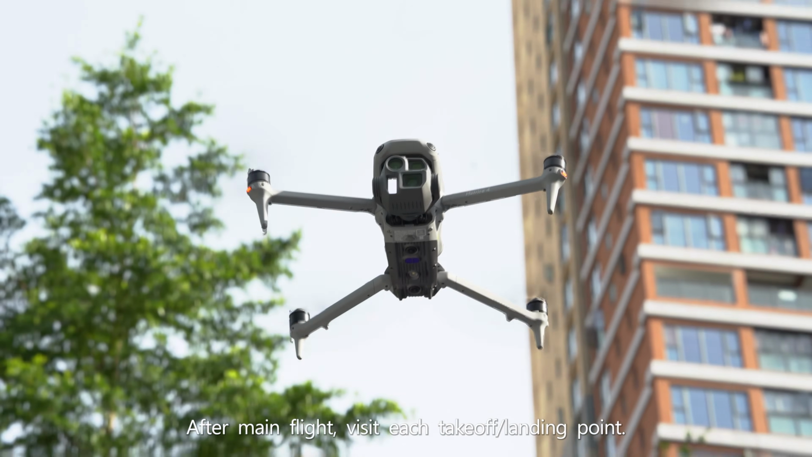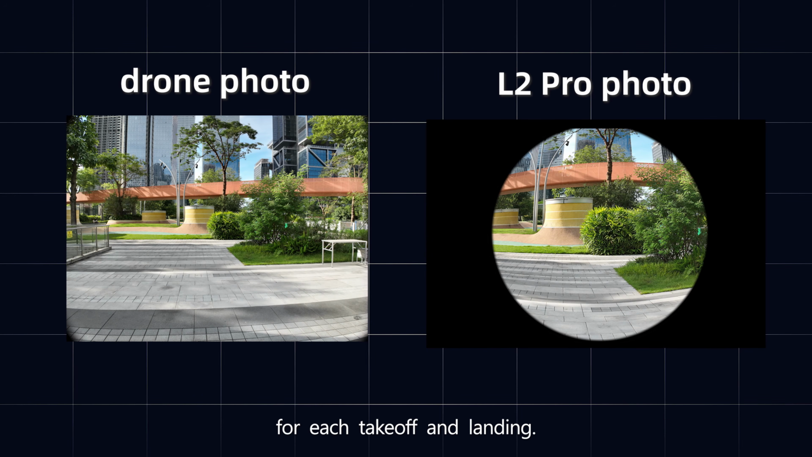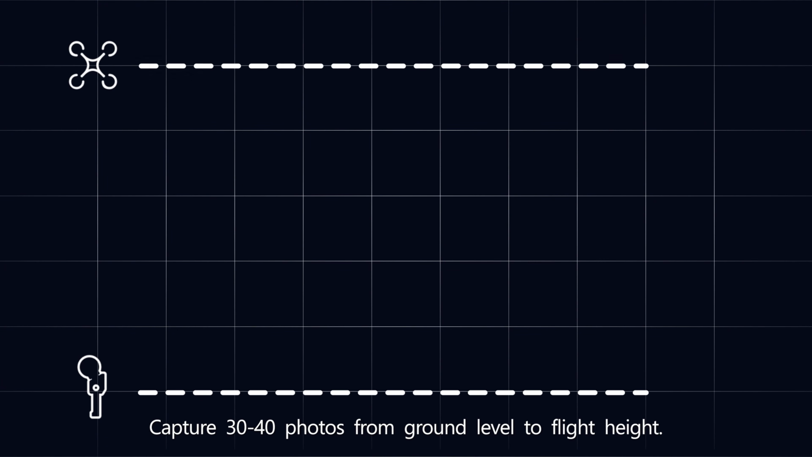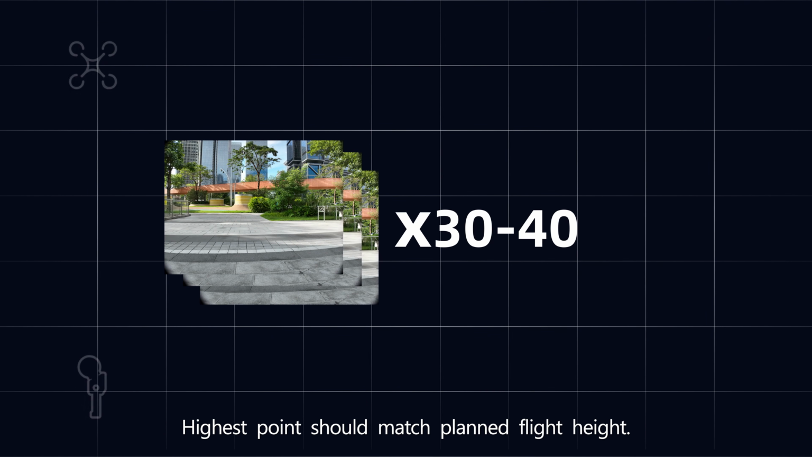After the main flight, visit each takeoff and landing point. Point the camera at fixed objects visible to both the drone and L2 Pro for each takeoff and landing. Capture 30 to 40 photos from ground level to flight height. The lowest point should match the Lexo scanner ground collection height. The highest point should match the planned flight height.